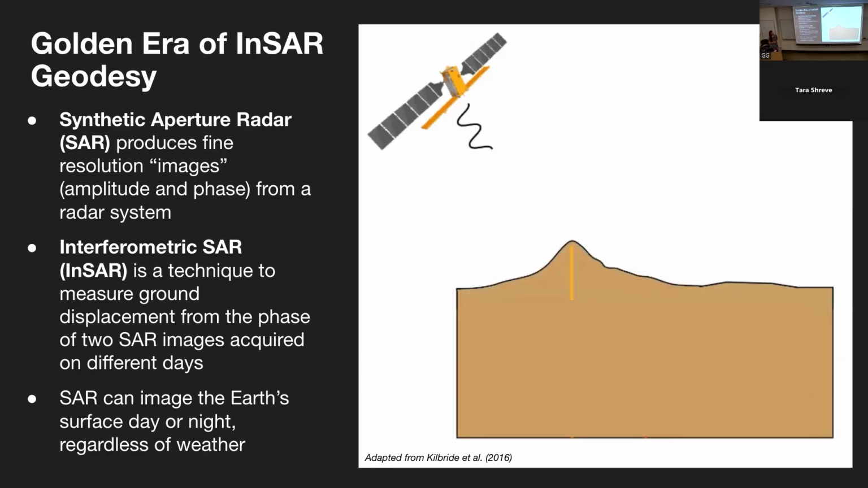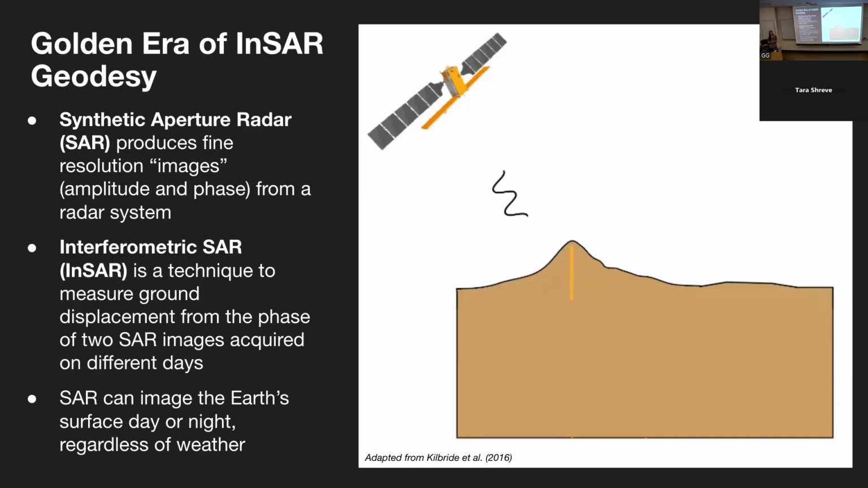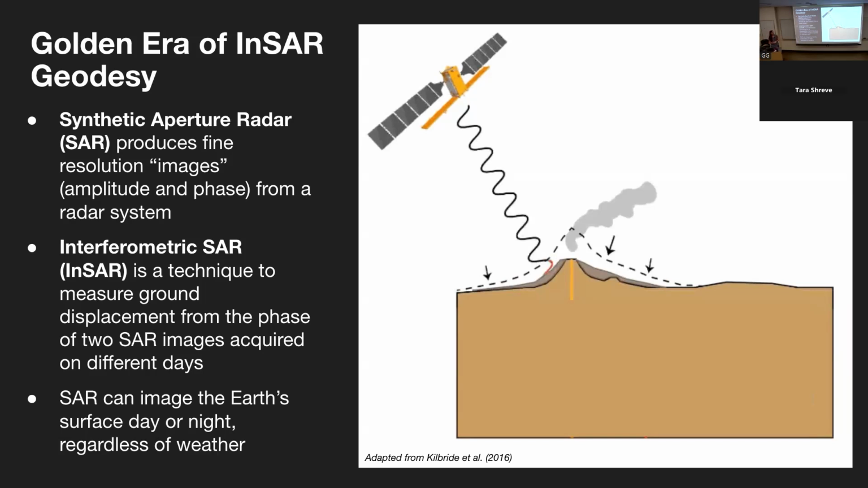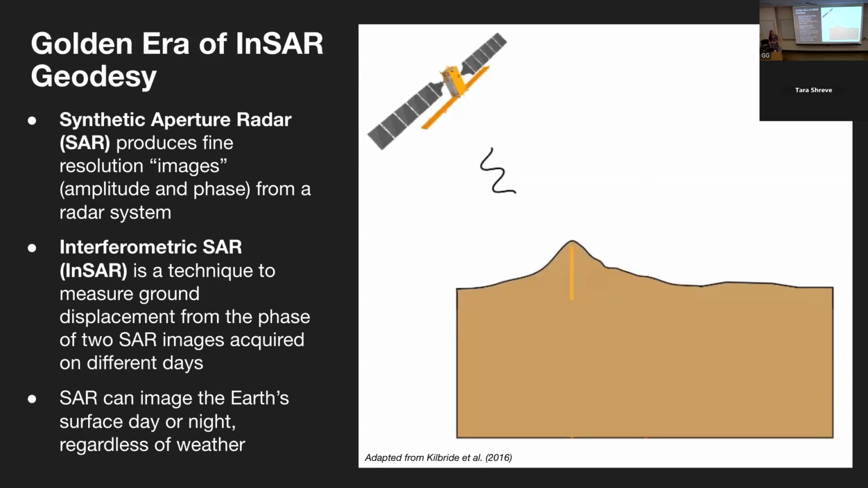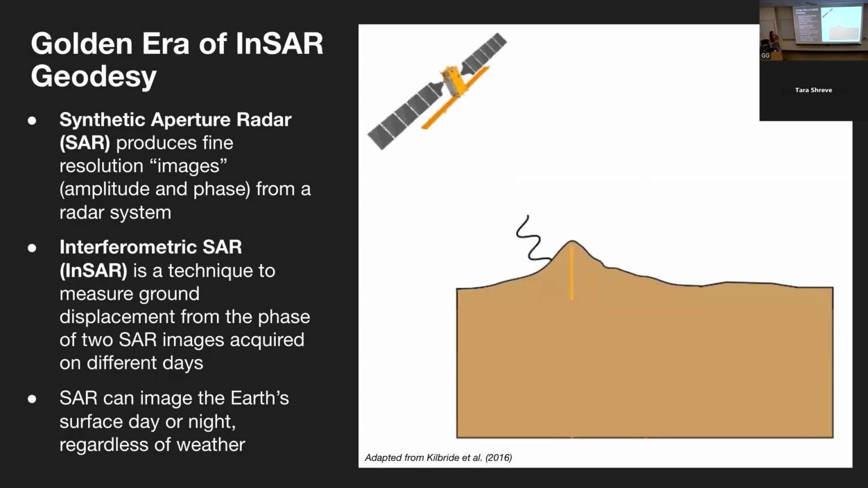Interferometric synthetic aperture radar, or InSAR, is a technique that uses two of these SAR acquisitions in order to measure the amount of ground displacement towards or away from the satellite at a particular spot on the ground. We can see here a simplified example of how this technique works. This radar signal has an amplitude and a phase. If we have a change in the phase between 2 days, then we can use this to relate to the amount the Earth has moved in the direction of the satellite.